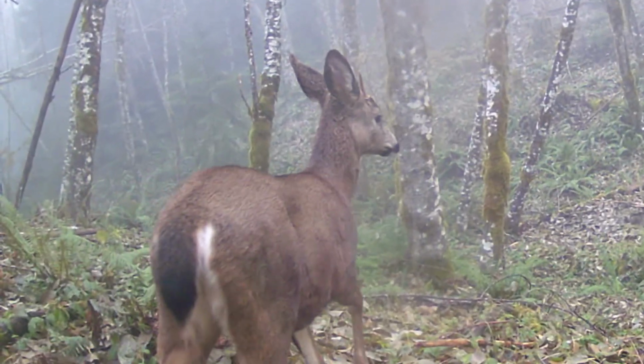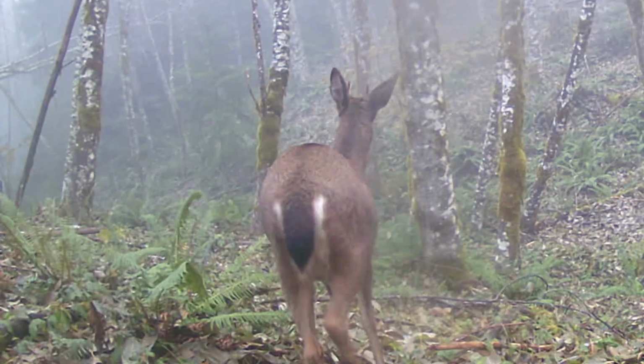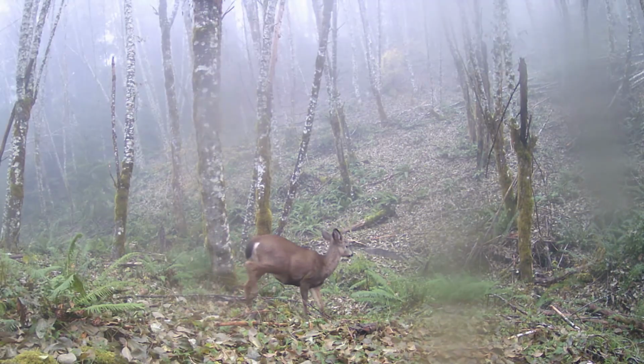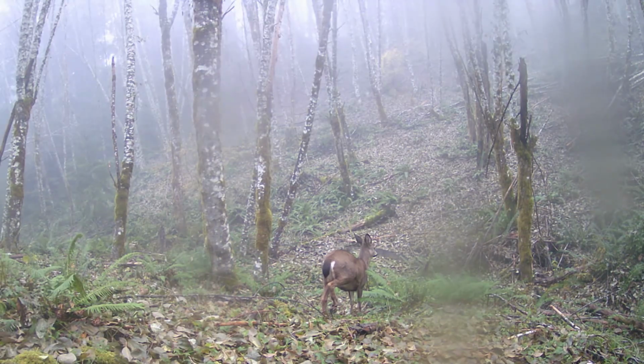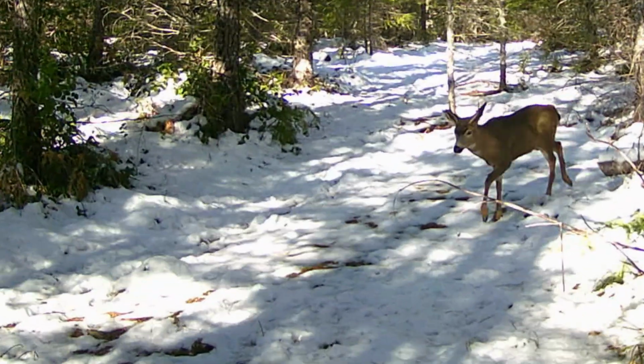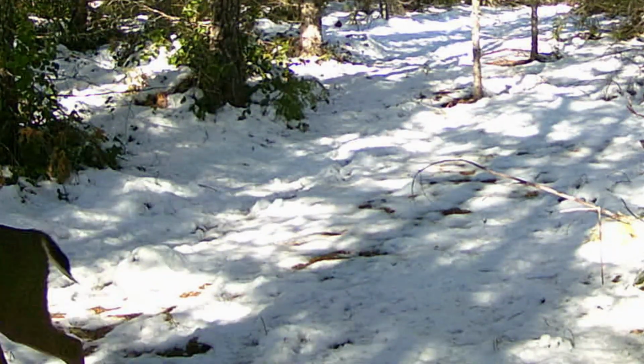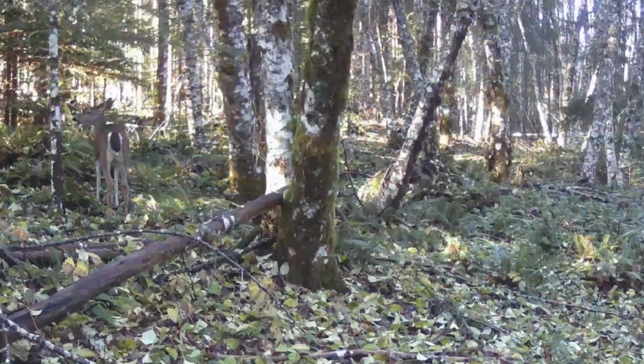I think migration is a very strong term to use. I believe that the black-tailed deer will follow the snow line for sure. That makes sense. They follow the snow line. The Cascade Roosevelts, not really a migration, but they'll definitely follow that snow line and get down into the farmlands, if there is farmlands. Definitely get down in the lower elevation a little bit. Not much of a migration, but they definitely follow that snow line quite a bit.